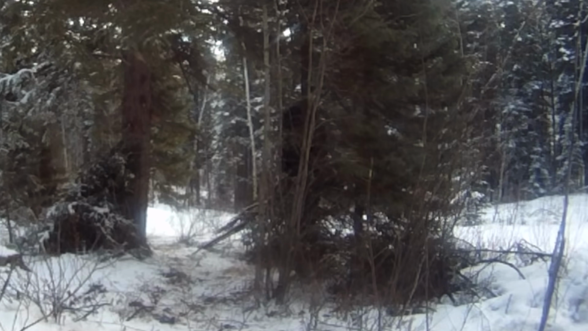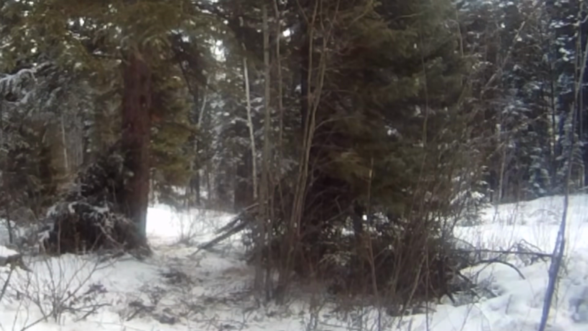We can see it's insanely tall and just overall huge. It's dark and seems to be covered in fur.